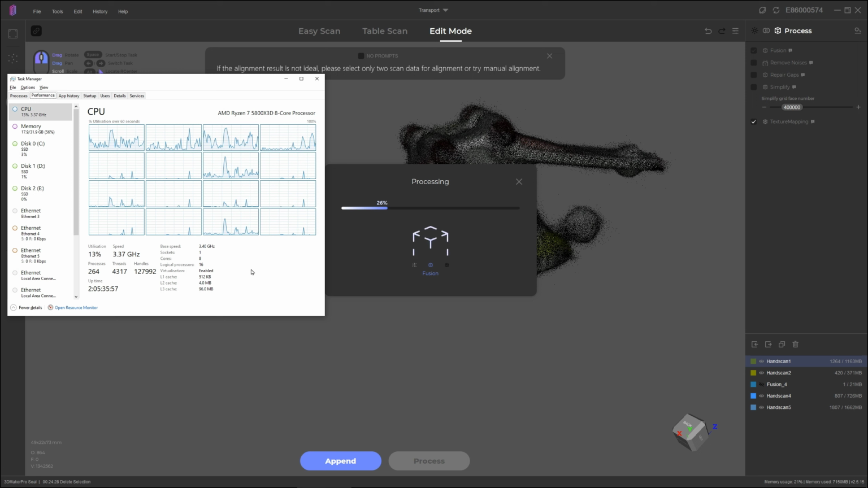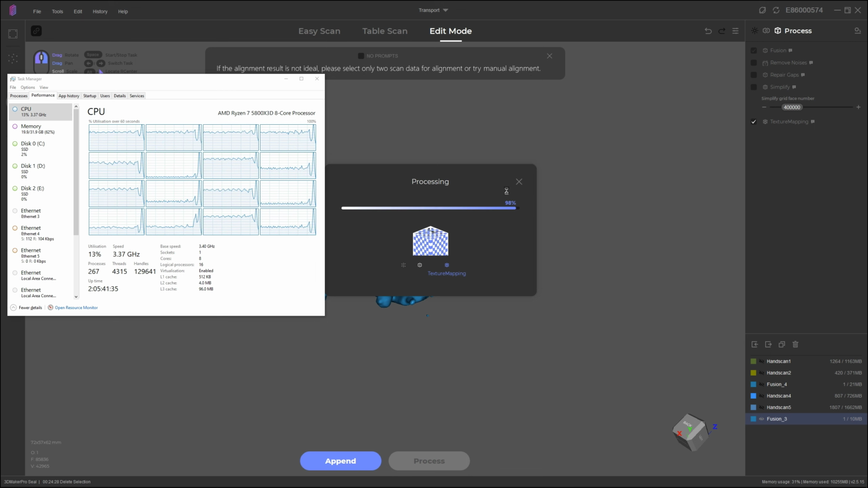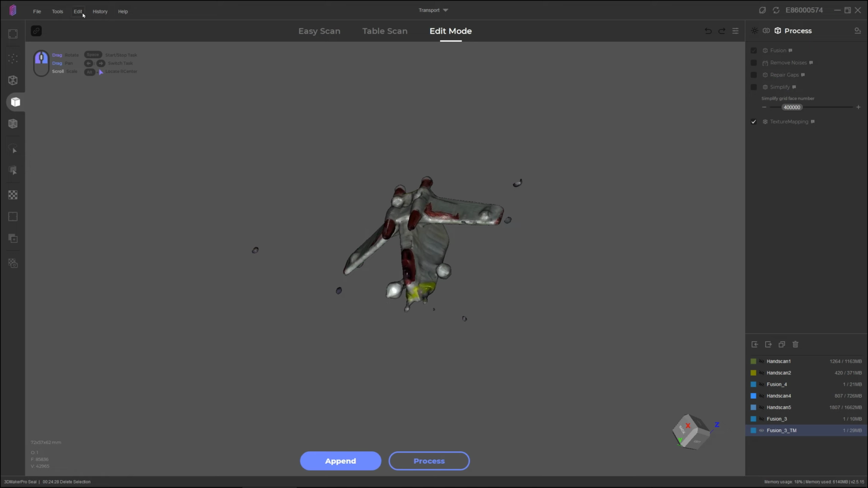As you can see, the CPU usage is fairly well shared across cores, only a few, and the memory itself is fairly well under control if you've kind of got that 16 gig and above. This last part of the process is always the texture mapping. And we're done. The first thing you're going to want to do there is to go through the remove noise filter to get rid of those blobs.